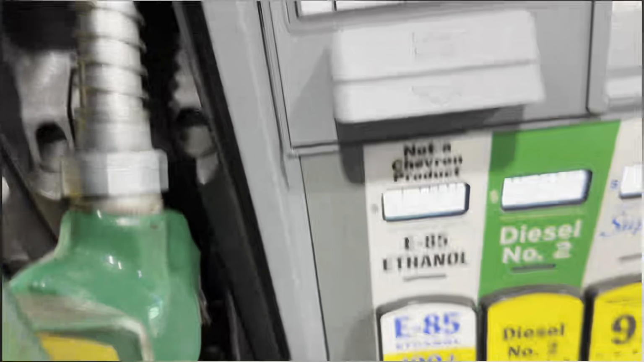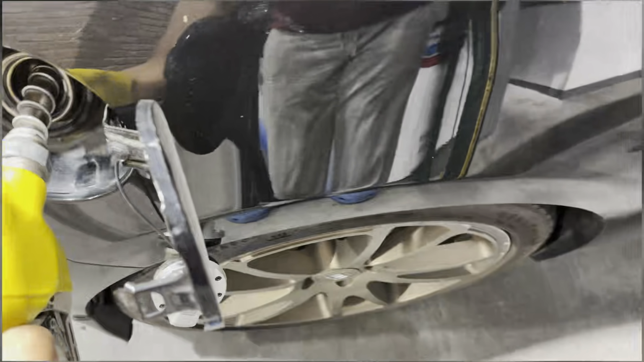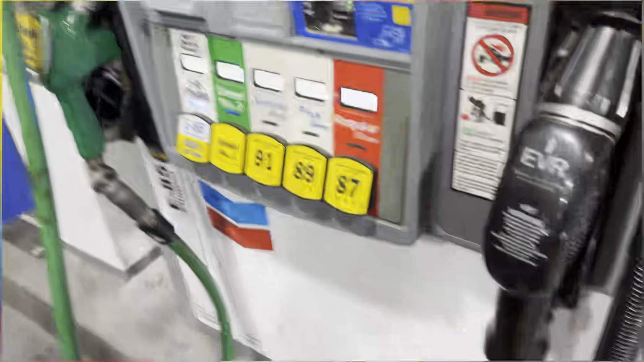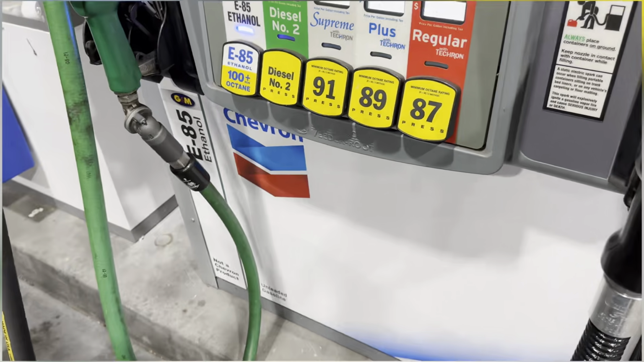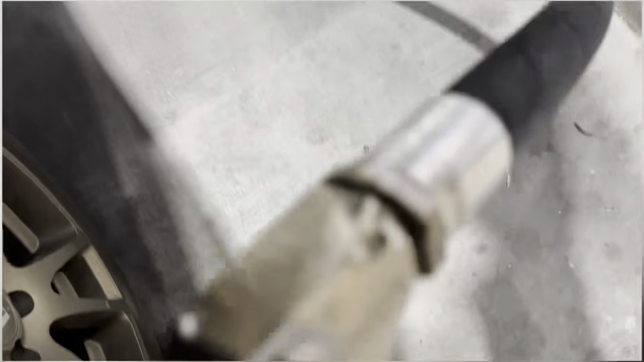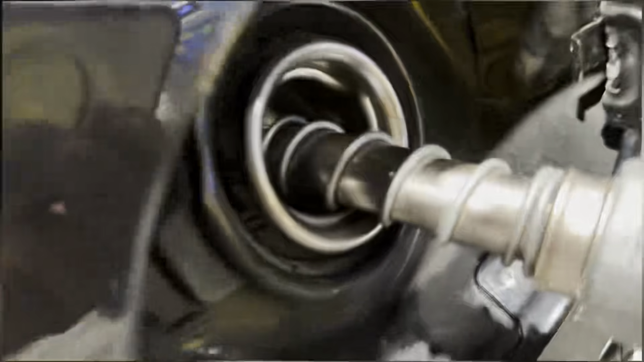Yeah, $2.39 a gallon, guys. Pure 100 plus octane. I'm gonna fill up the whole tank. So let's see what it's gonna come out to. Oh yeah. This is that.